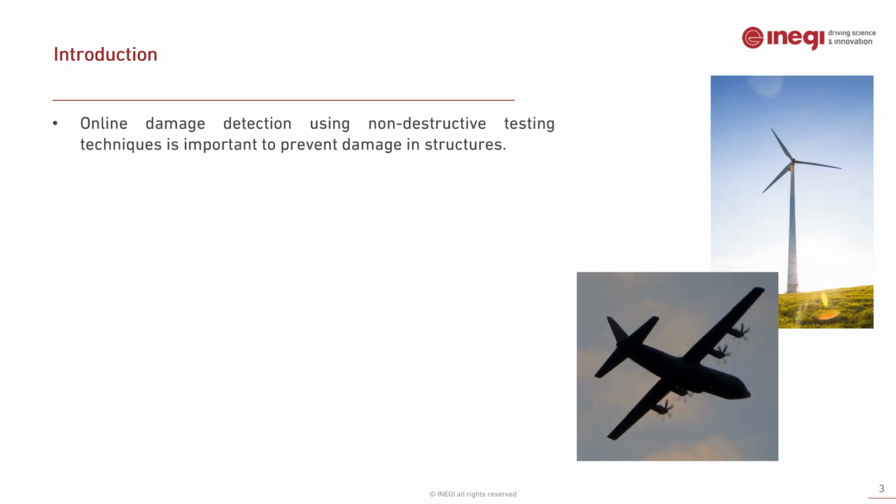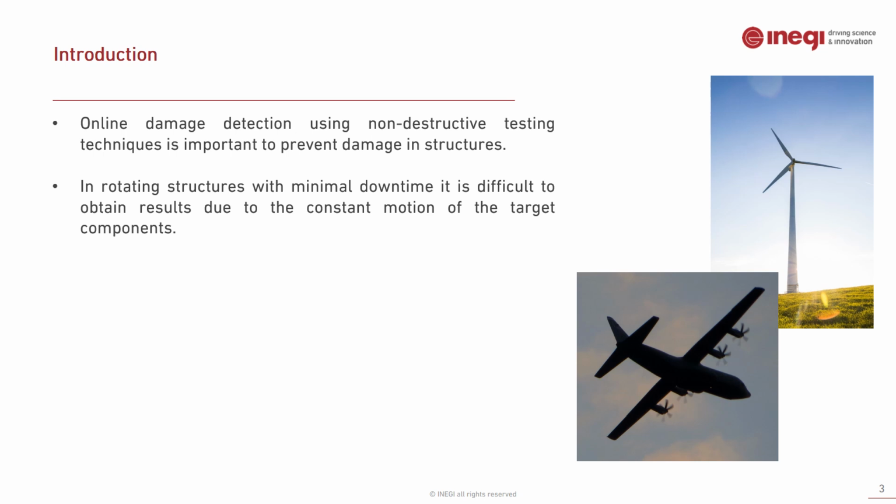Online damage detection using non-destructive testing techniques is important to prevent damage in structures, especially in those with long operating times. If these structures make use of rotating parts and have minimal downtime, such as wind turbines, it becomes difficult to apply damage detection methods, mainly due to the constant motion of its components.